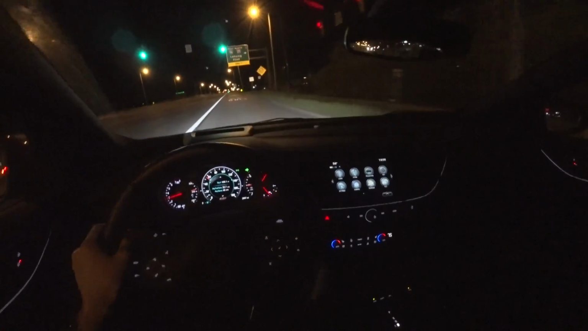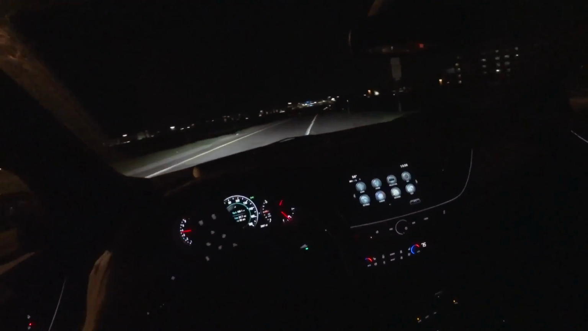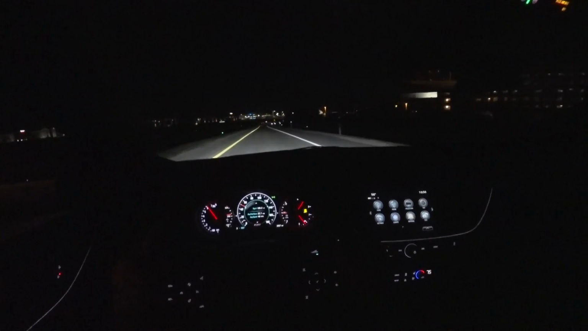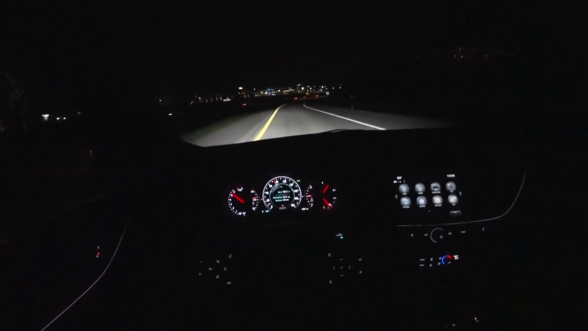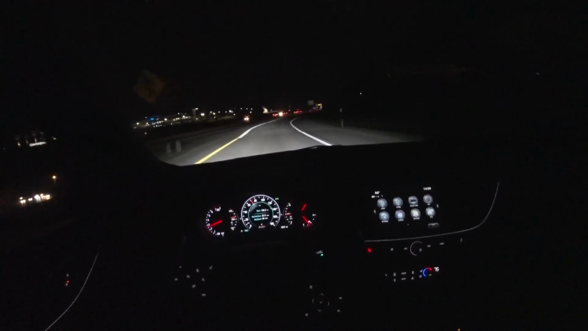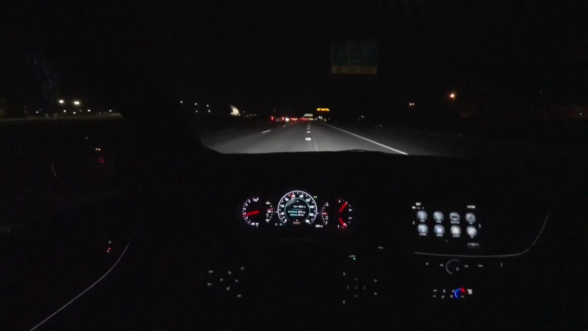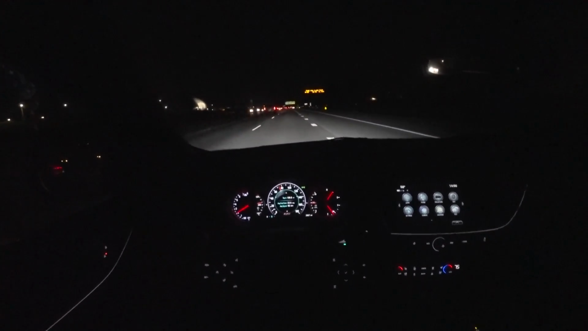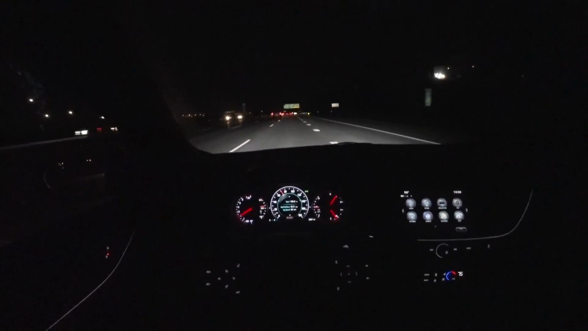I love it. Putting it into GS mode, you can immediately feel the car stiffen up. Turn-in's a lot tighter. Ride's a little bit stiffer, but definitely not punishing. And the engine and transmission are just a little bit happier to rev. It's going to hold the rev. It's going to kind of downshift for me automatically under braking, which is pretty cool.